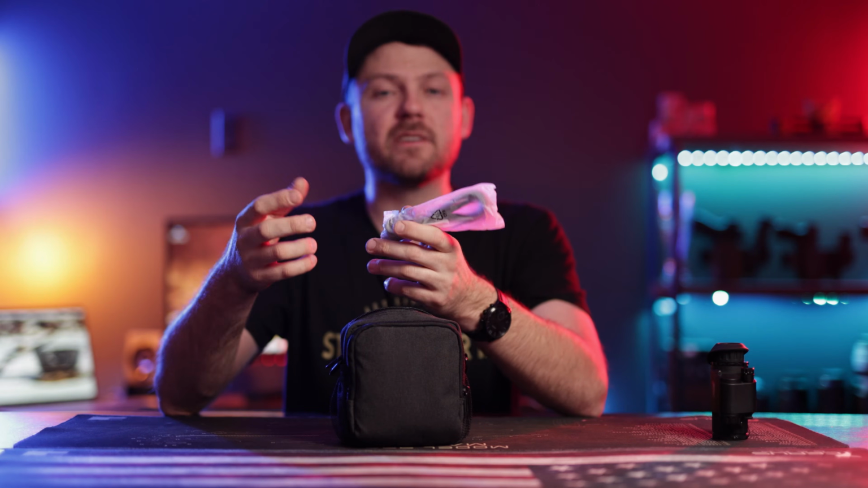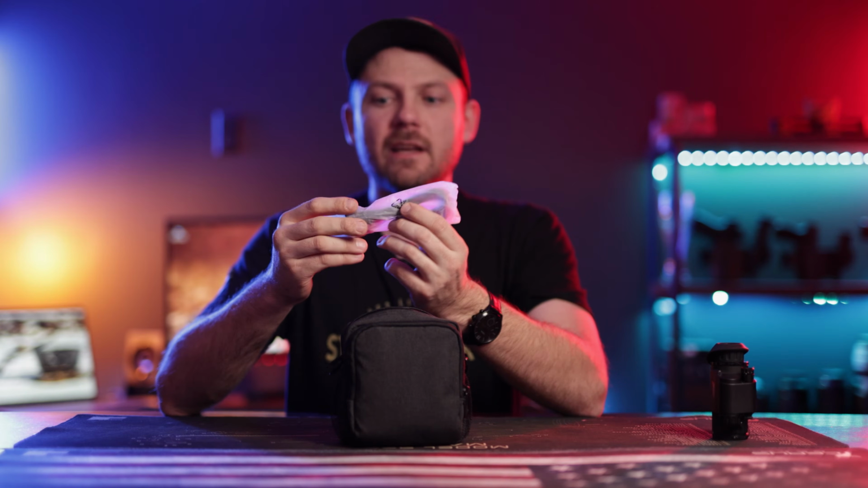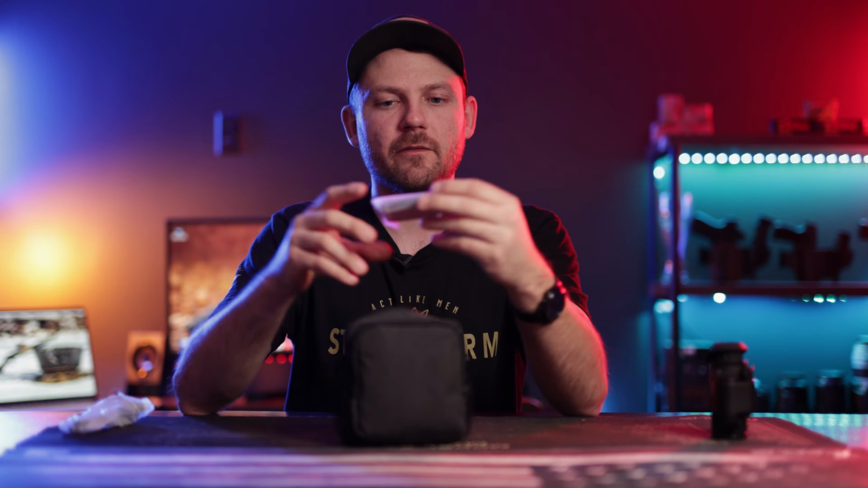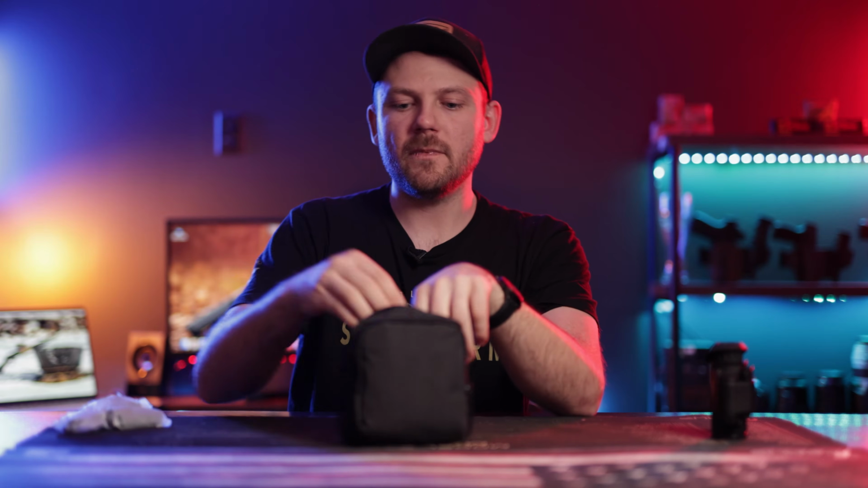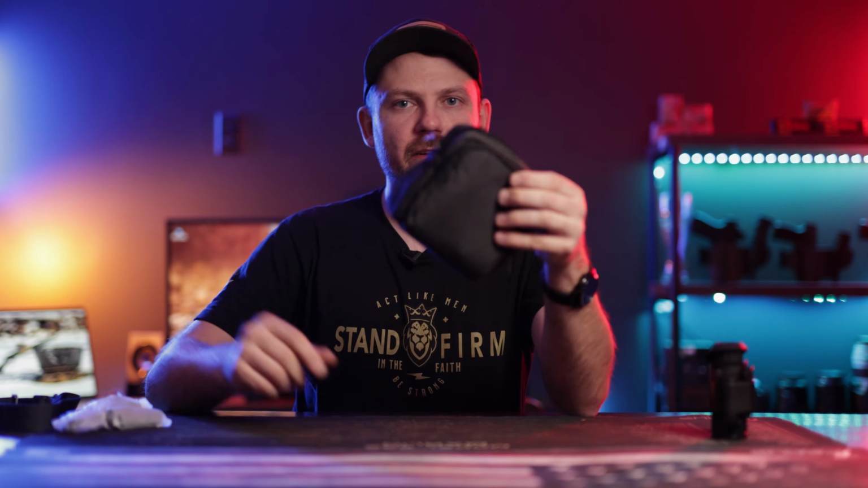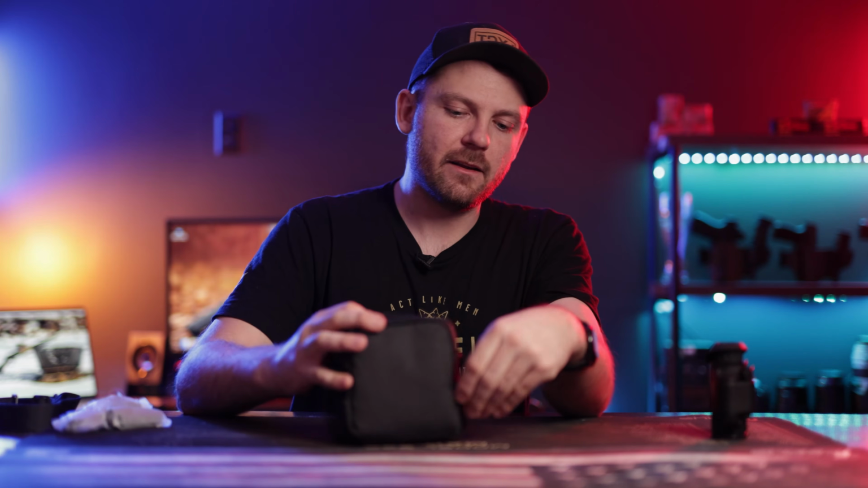In this main compartment, you're gonna have a set of cables. This would be for video out. So the MH25 does not have internal video recording. If you want to record, you'd have to get something like a mini DVR and use this particular cable to record any of your video. It also has a remote control. You have a little lanyard strap. This is for the bag itself, if you wanted to carry this over your shoulder or something like that.